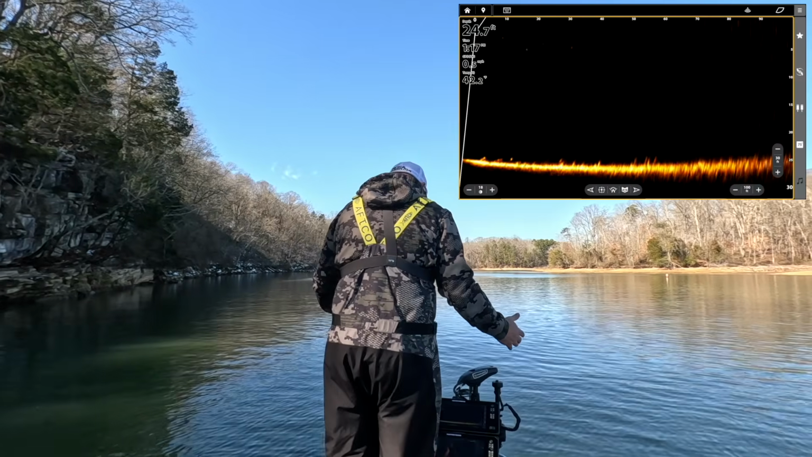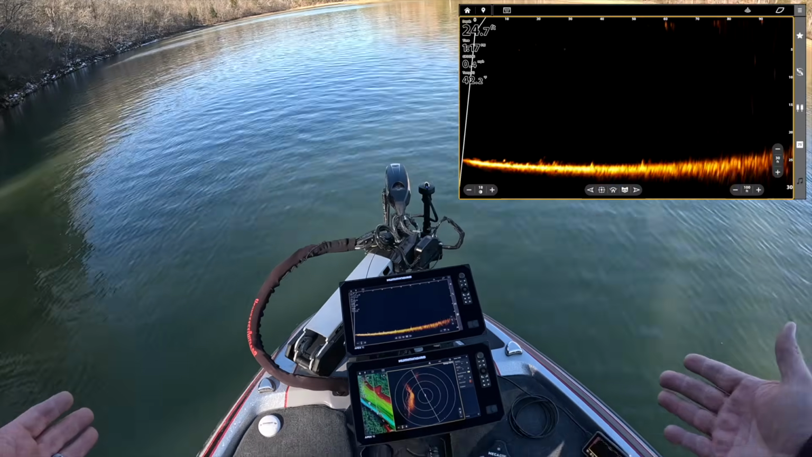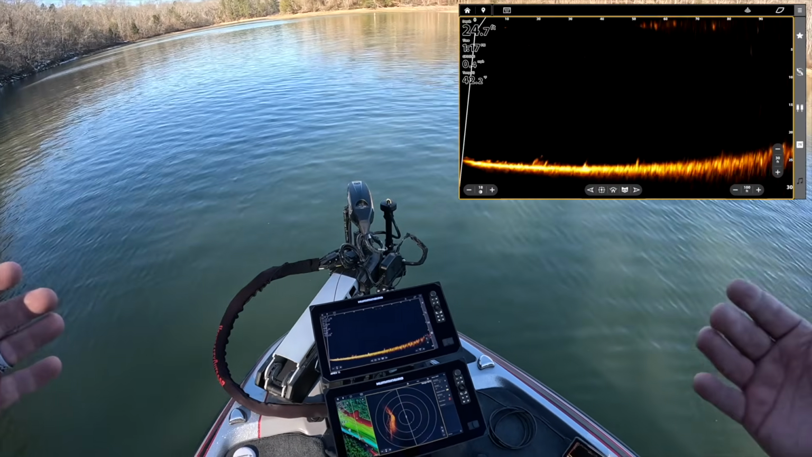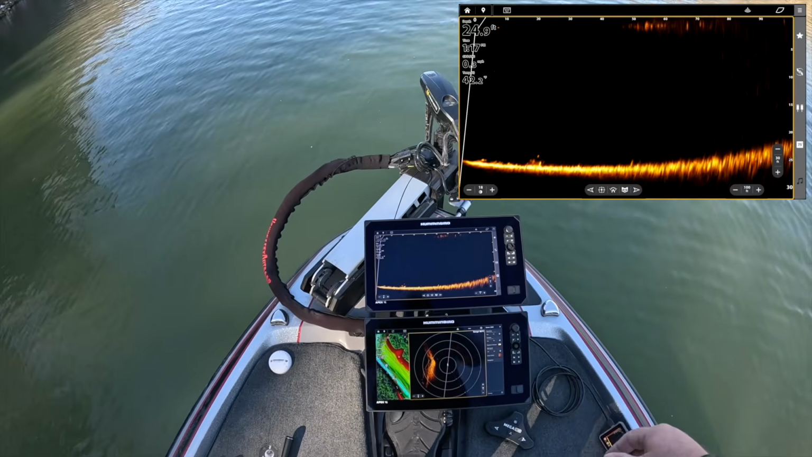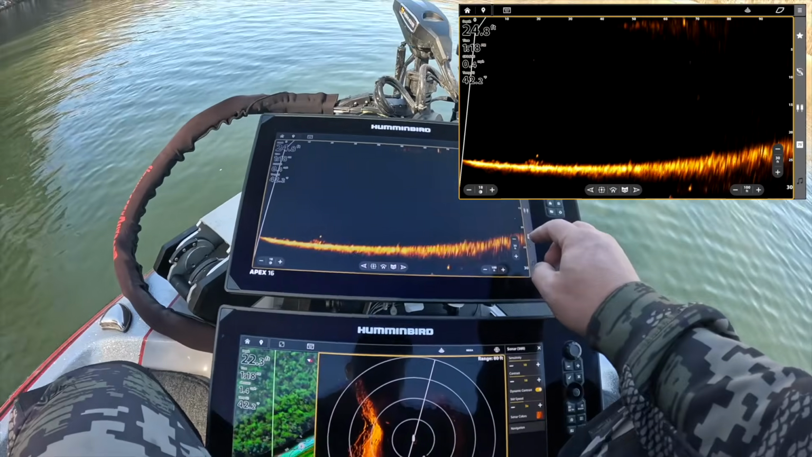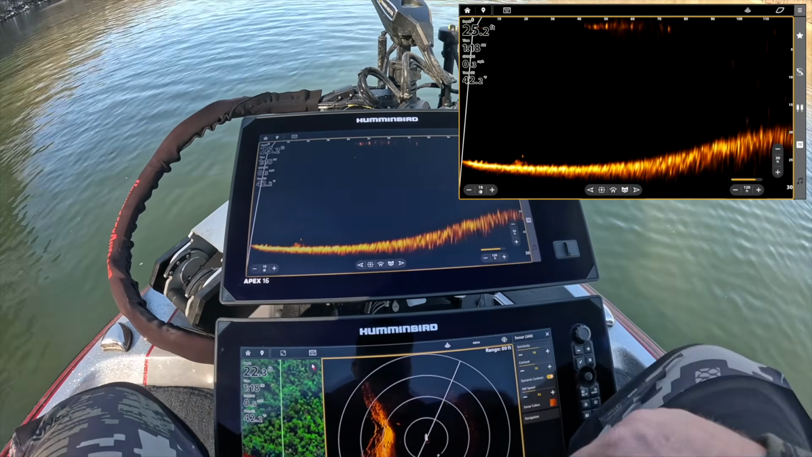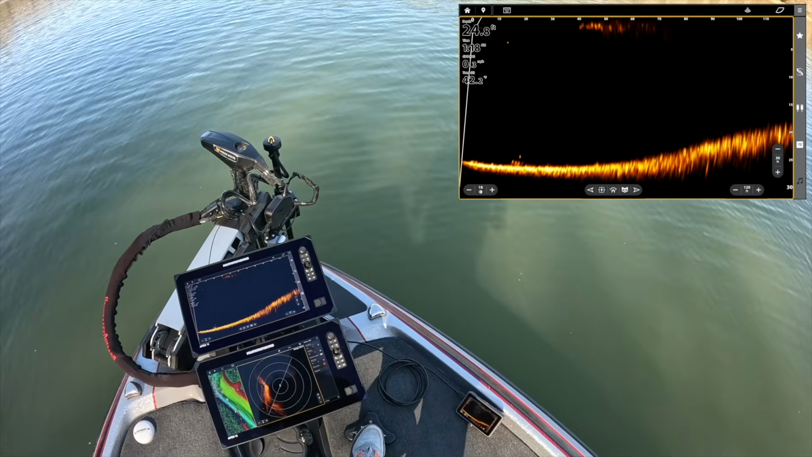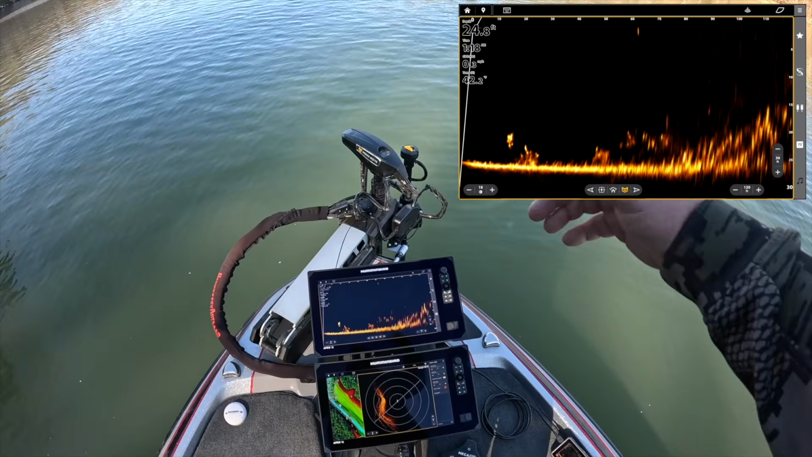All right, guys, as you can see, we're at the bow of my boat. Now, one thing I do want to say is, man, right off the bat, this thing is super clear. I got this thing set out to 100 foot. We could bump it down. Let's do 120 feet right there. Very, very clear.